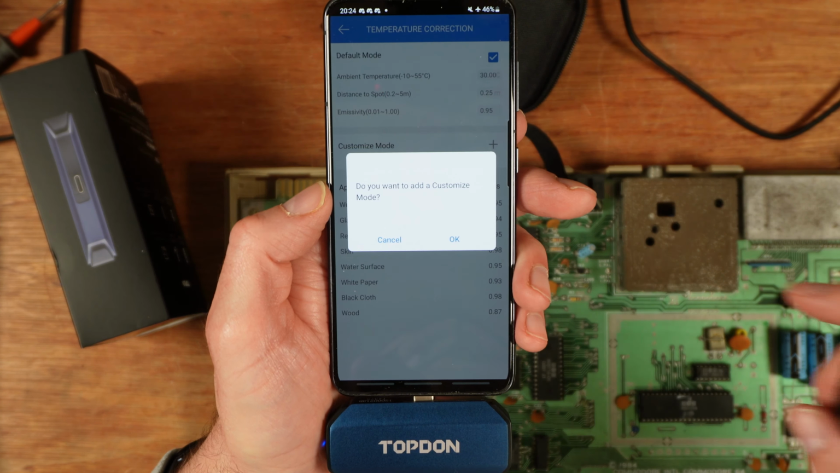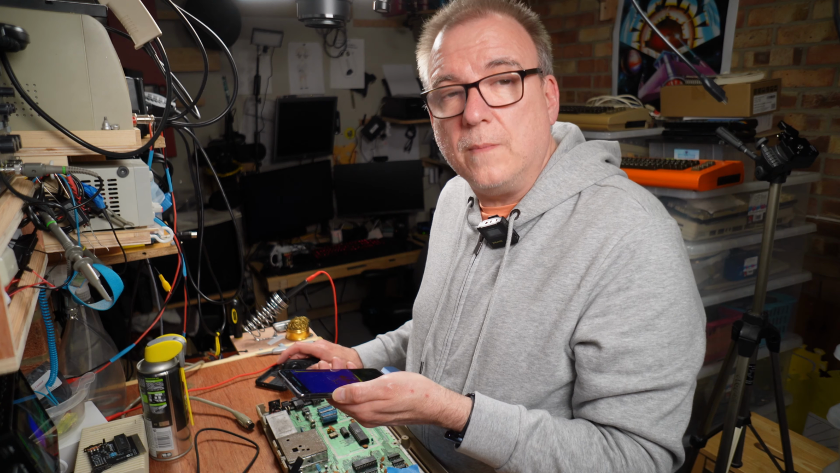And at the top is thermal imaging, and this is where the fun happens. For my use case, I don't need something that's super accurate, so I won't be messing around with the emissivity settings. What I need is something that can tell me how hot something is compared to the things around it, or maybe how cold. Now, I won't lie to you, a thermal camera isn't going to diagnose every type of fault in, say, a C64, but add this to the range of other diagnostic tools we retro repairers use, and it's going to save me a lot of time and wasted work.